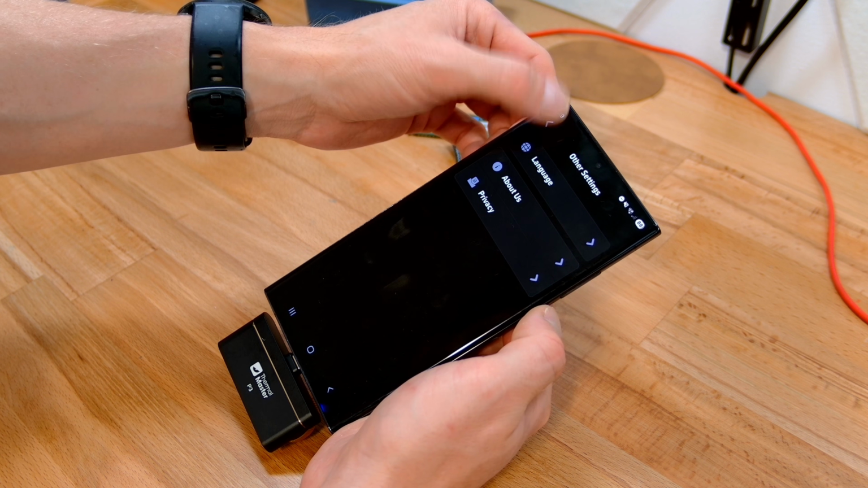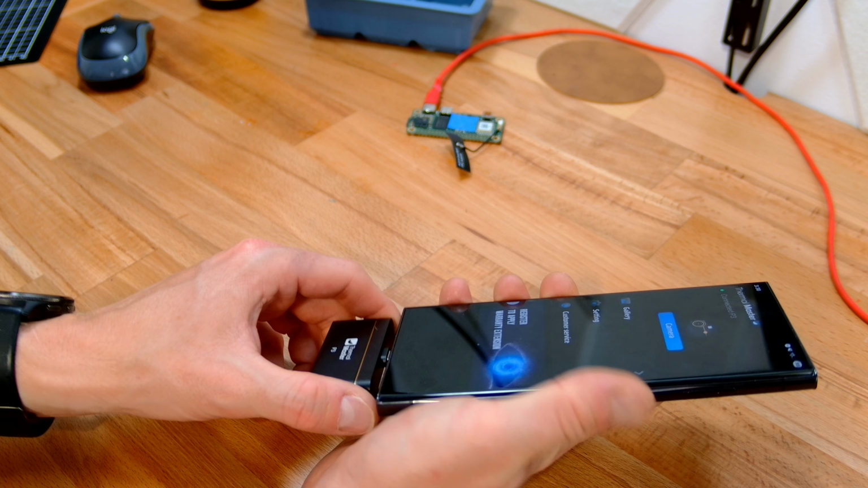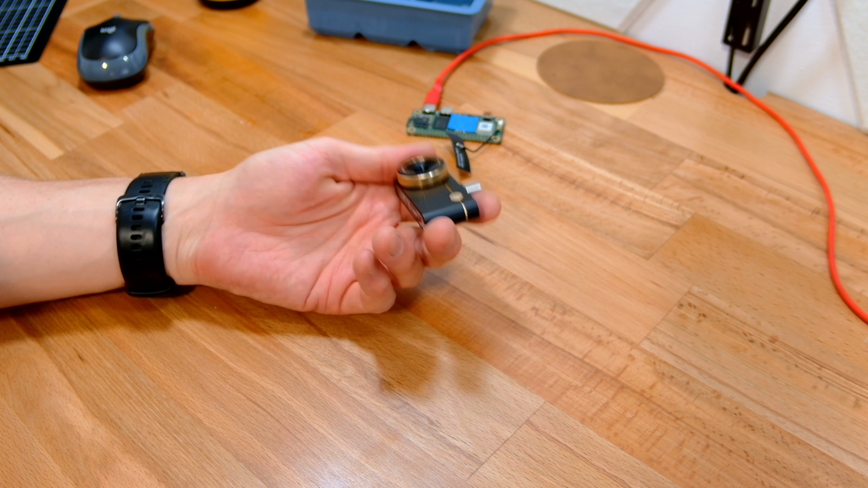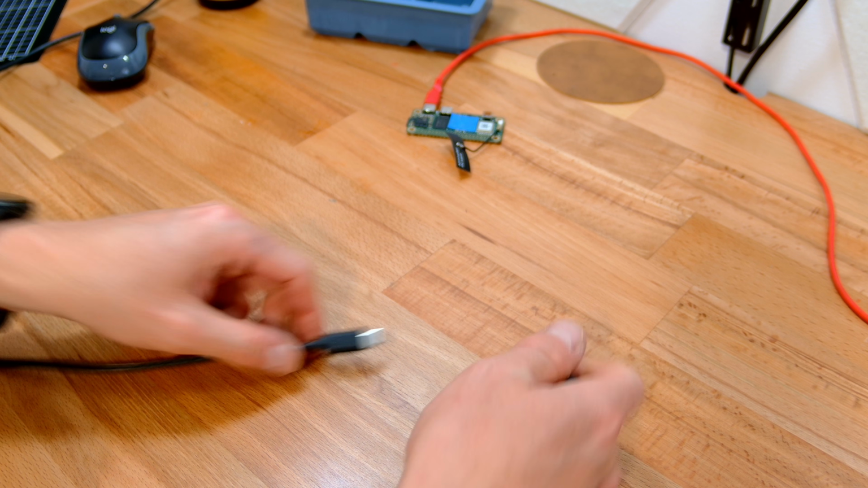Other settings, language and about us. So that is cool. One thing I've really got to appreciate is that all of these work without you having to create an account. I hate things that make you create an account for no goddamn purpose.